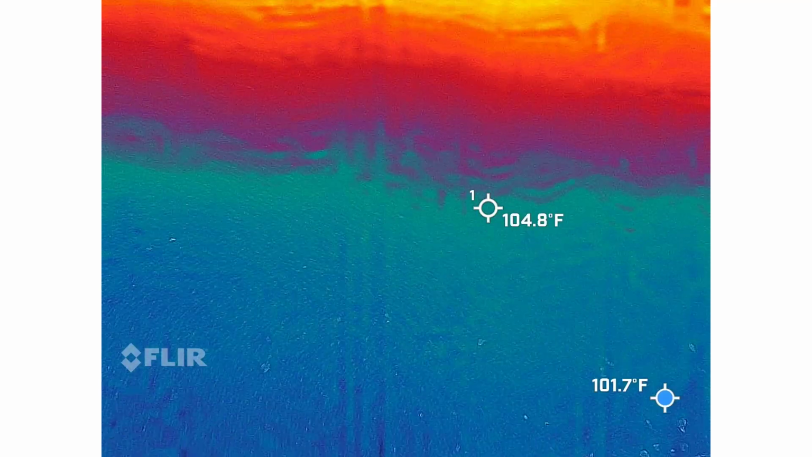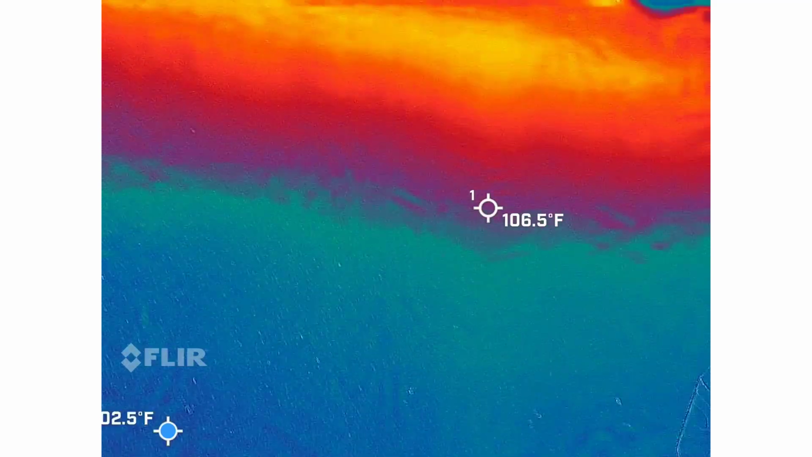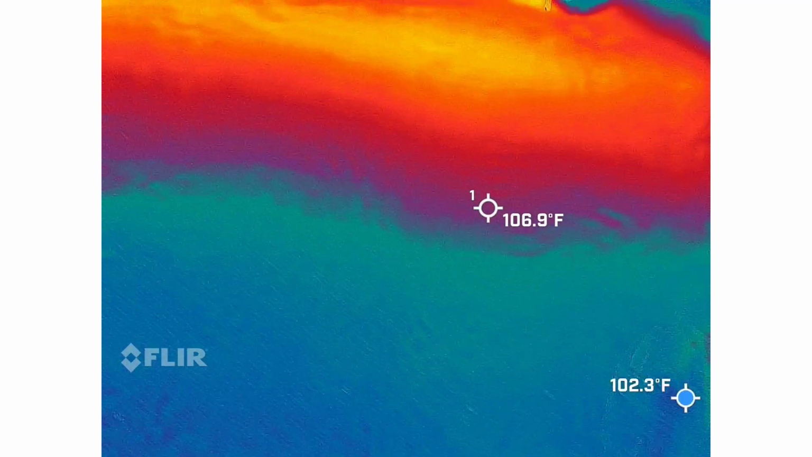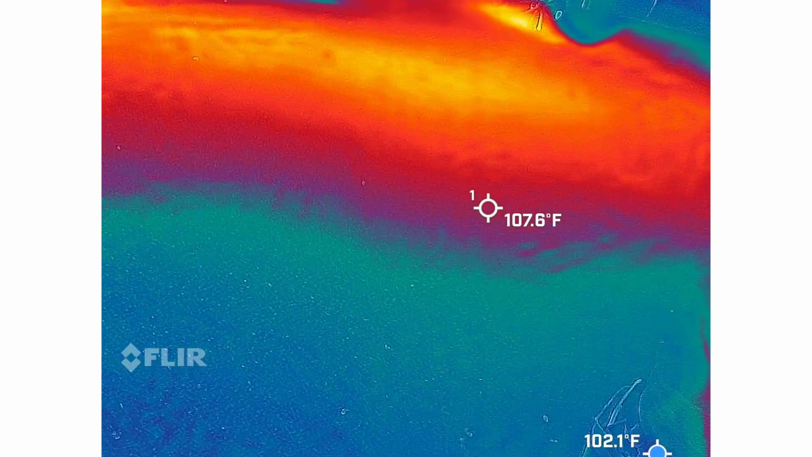There's always going to be blue and black if there's a person in view, because we're going to be the warmest thing out here. So you're really looking for some kind of shape change. You're looking for a massive temperature drop of like 15 degrees or more. Those kinds of things.